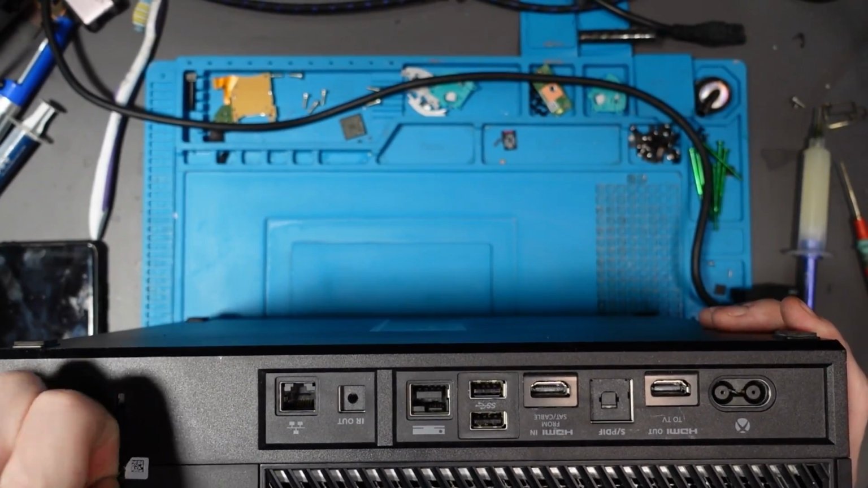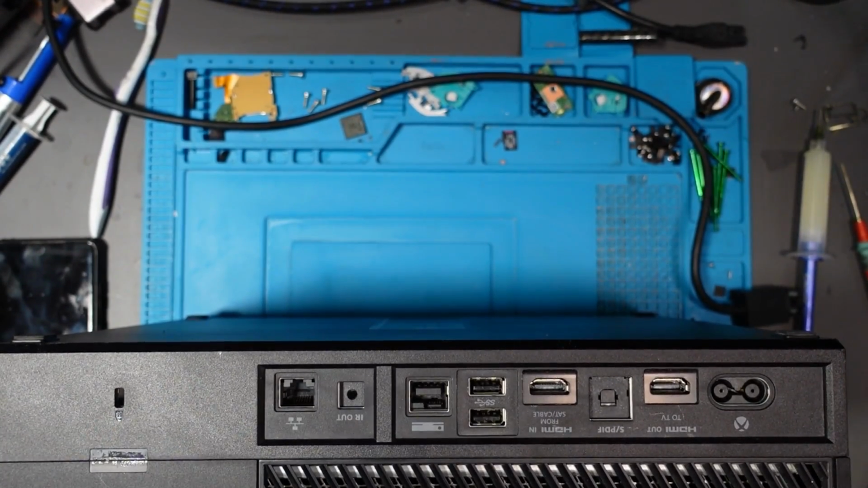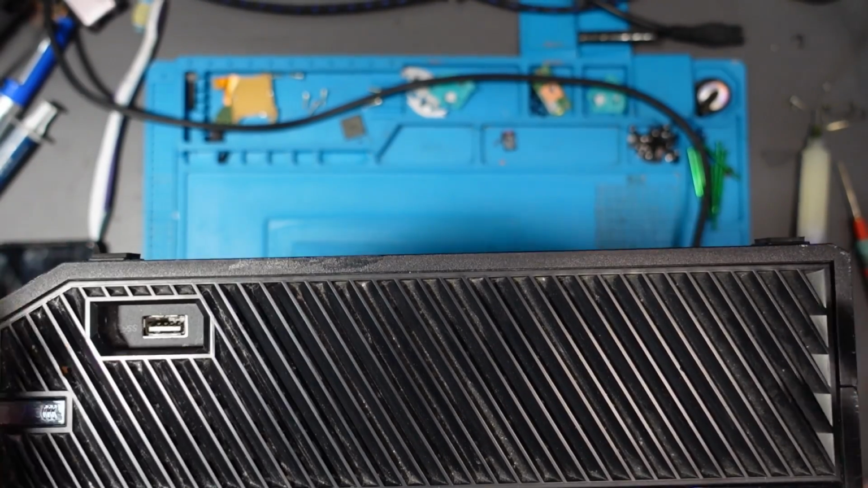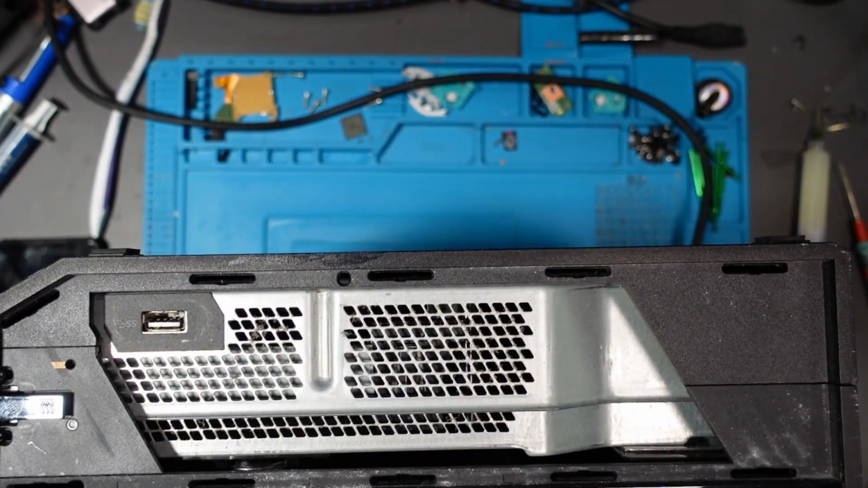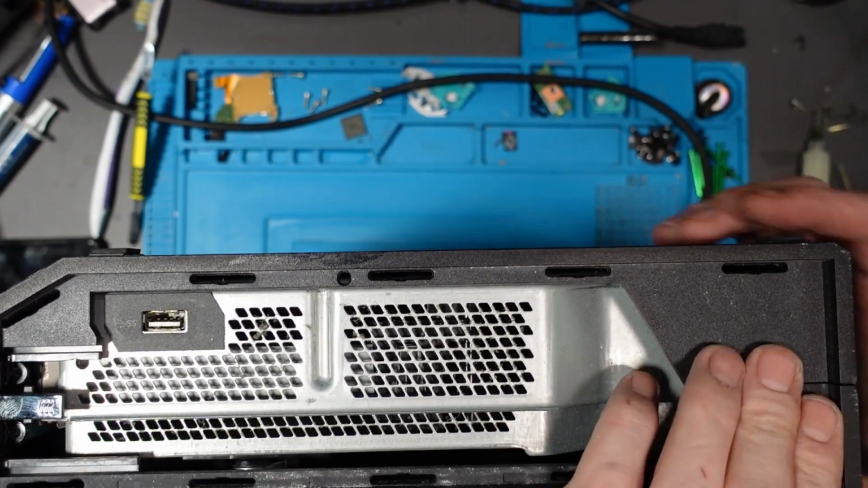So this has been to another repair shop. Oh, actually no, that's been lifted off. Never mind. All right, so they did lift that off. So we'll get this apart and see what's going on inside. Hopefully it's going to be a nice simple fix, but we'll see. So I will fast forward through this disassembly process.